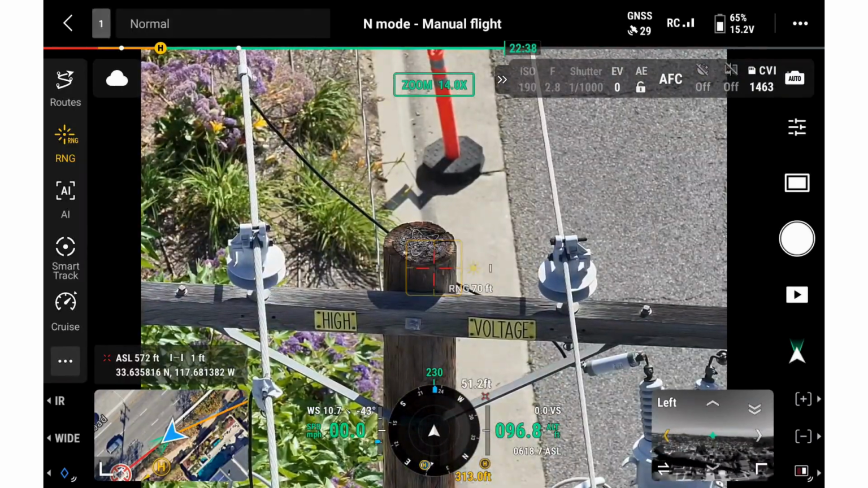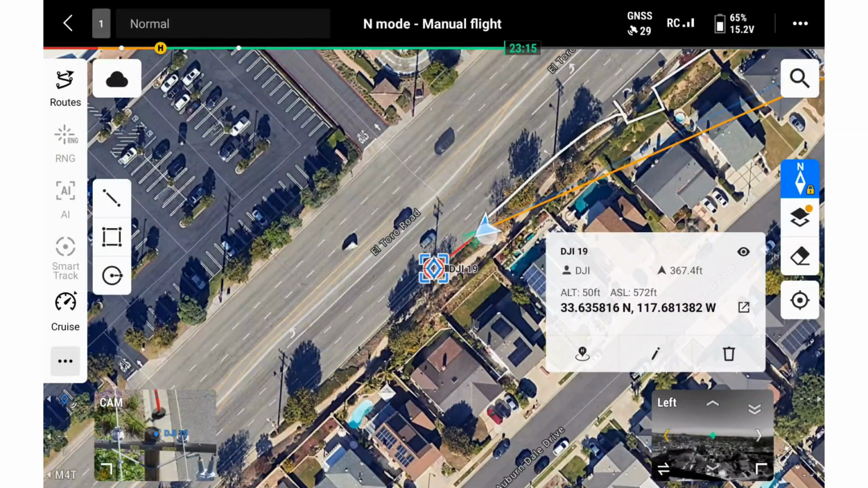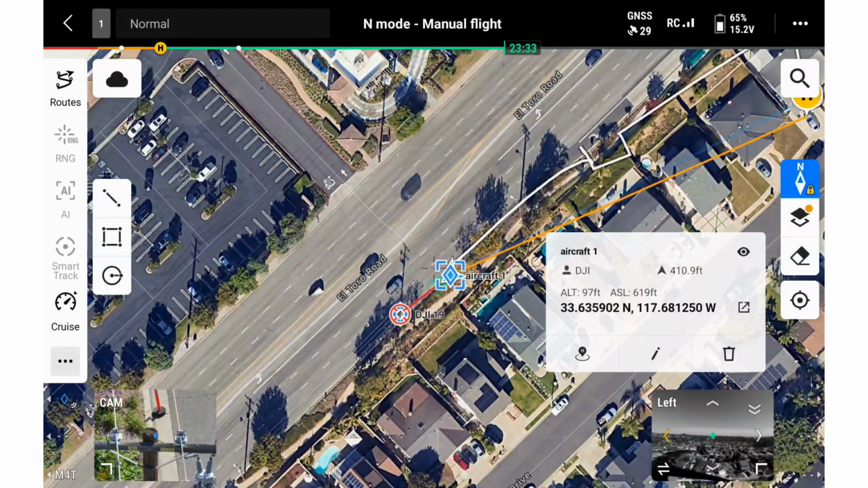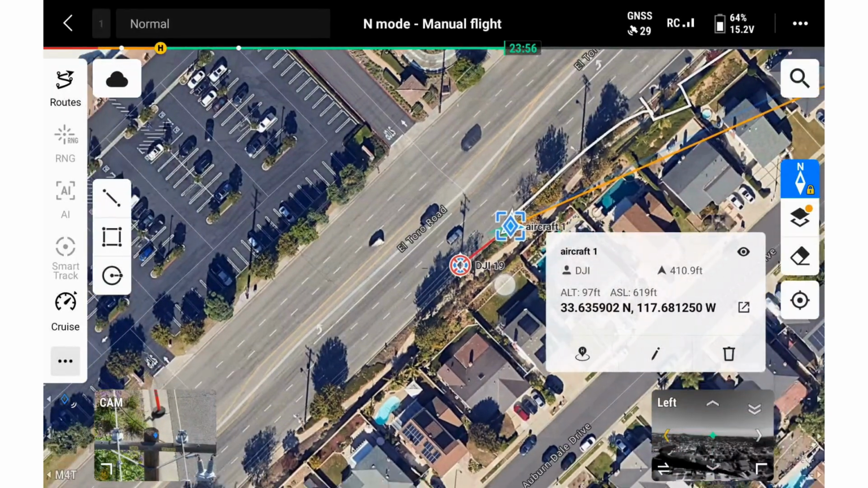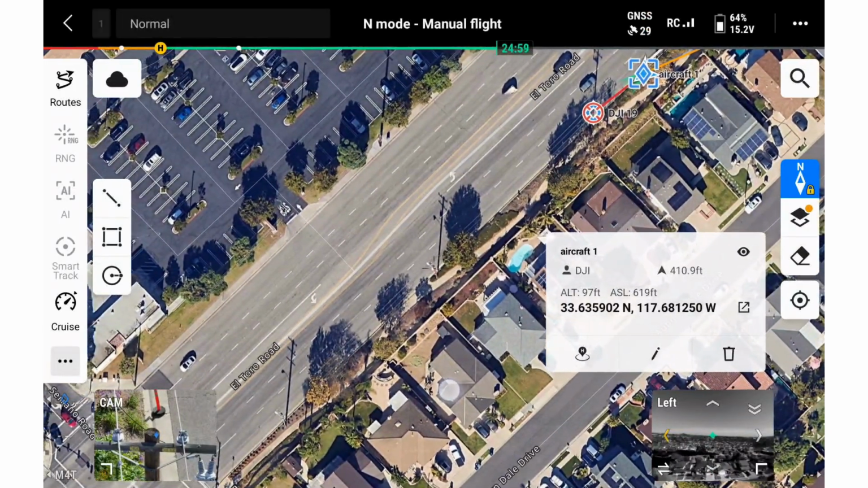There are multiple ways to draw pins. We can place a pin using the laser rangefinder to mark a specific target by selecting L3. Use the aircraft location to mark the drone's current position, or manually drop a pin on the map by selecting the desired location directly using L1.